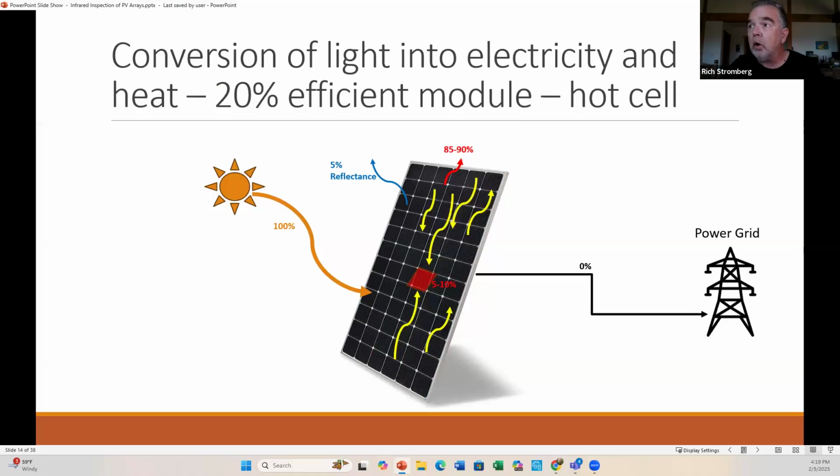And then also another common issue that we might see is one cell that's just bad and it's hot. It can actually pull power from the rest of the module. In this case, it might not produce any power out to the grid, and it also dissipates heat, but you'll see this cell being quite a bit hotter.